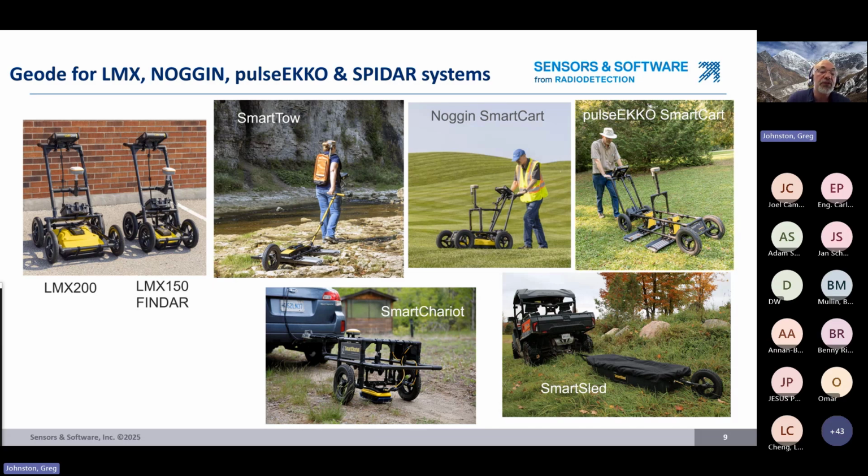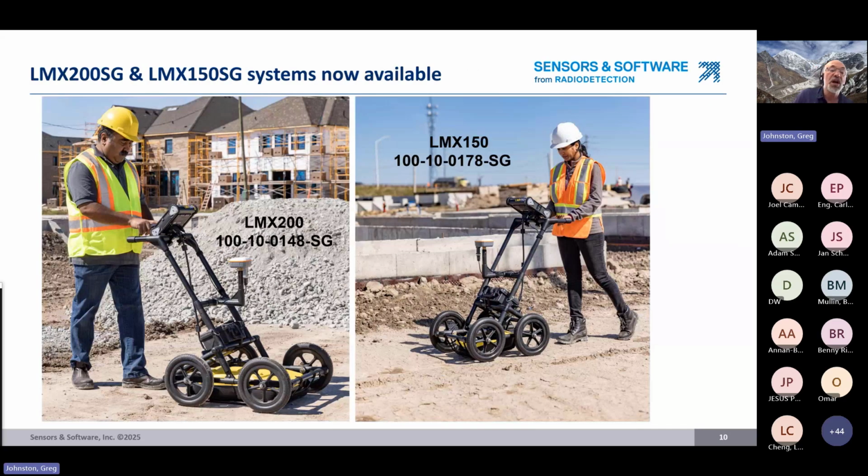Now it's actually under the cover in the Smart Sled. This is not a metal cover, so we're good with the signal. And that positions you as you're towing the system around with the Smart Sled. So the point is, this capability is now available for all Sensors and Software GPR systems. Now, the systems I'm going to talk about mostly today are LMX systems, which are designed around utility locating.